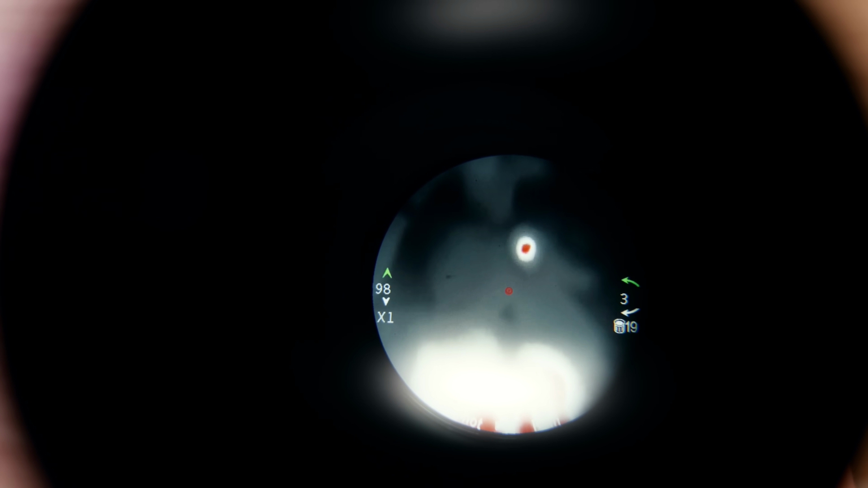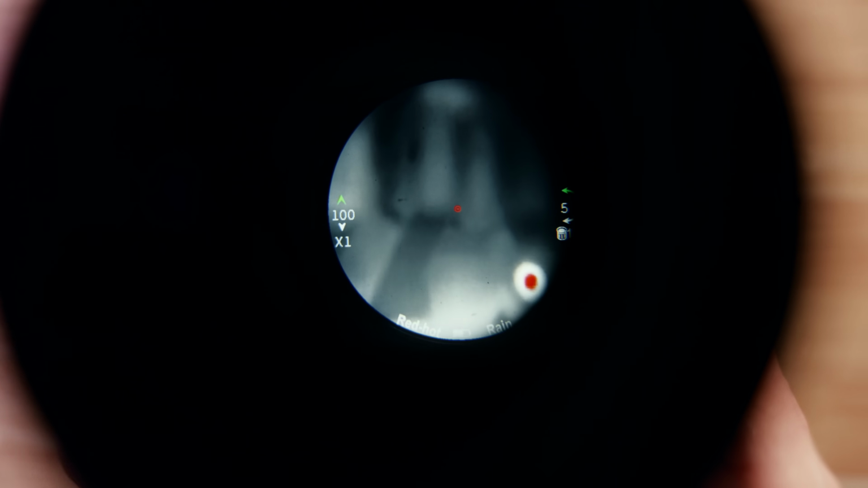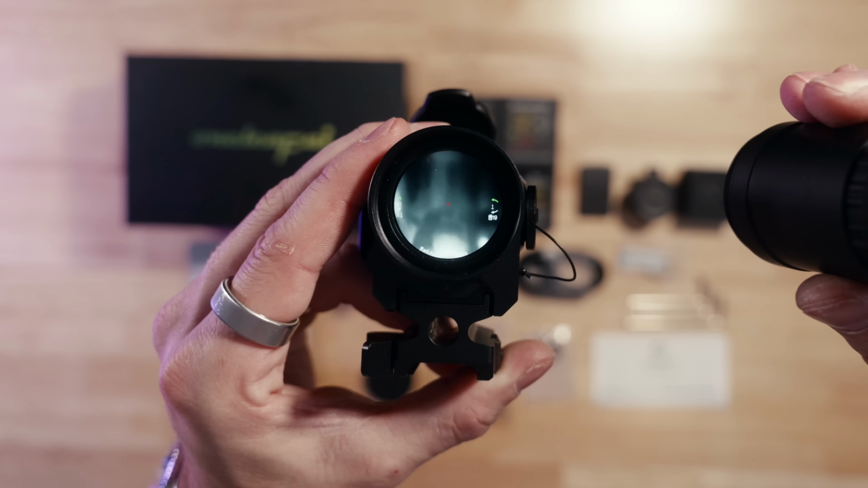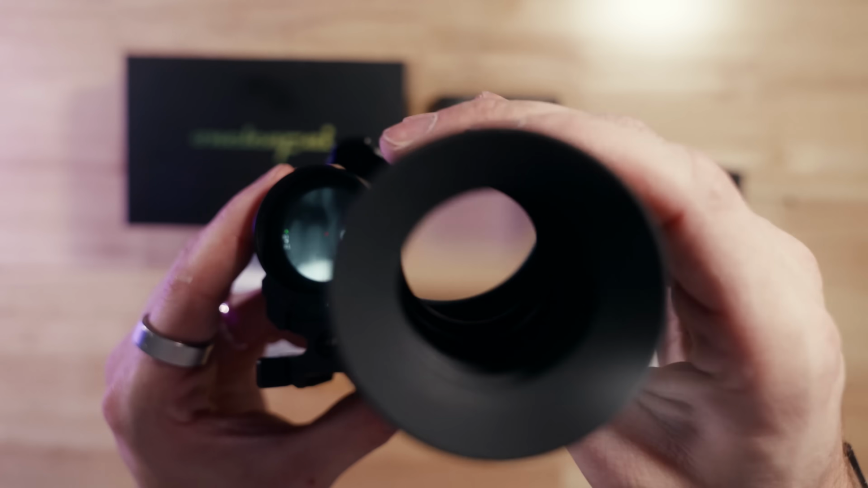So being able to access it with the buttons makes it, in my opinion, kind of the best bet. And of course, the touchscreen is tiny, so you can imagine on this one, it's super small, and the only way to zoom in is to pinch out or pinch in. On this one you have a button for the zoom magnification, which makes it 10 times easier to use, and of course if you have gloves on, glove friendly.